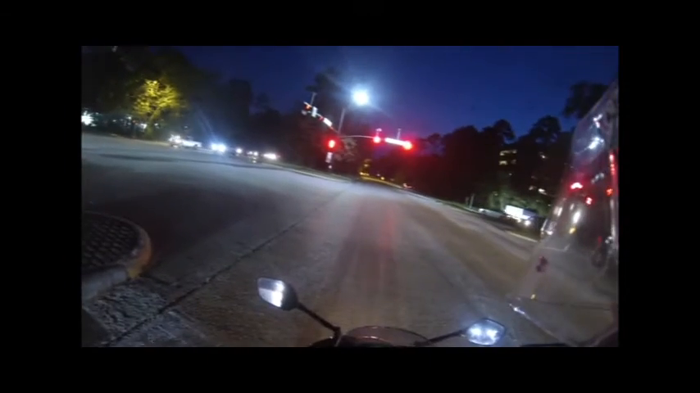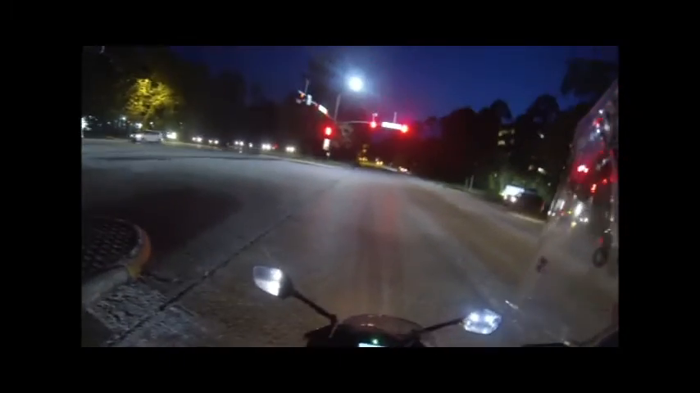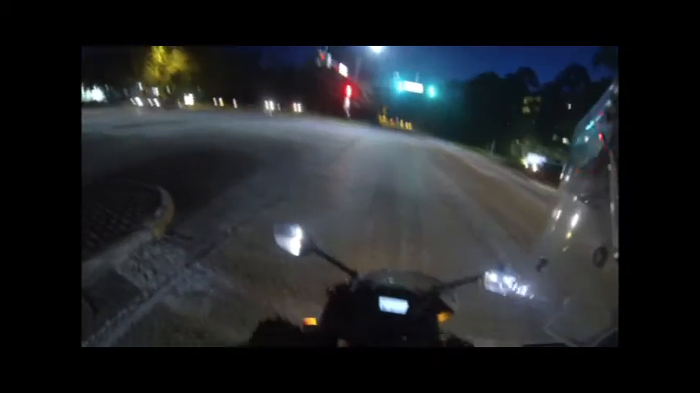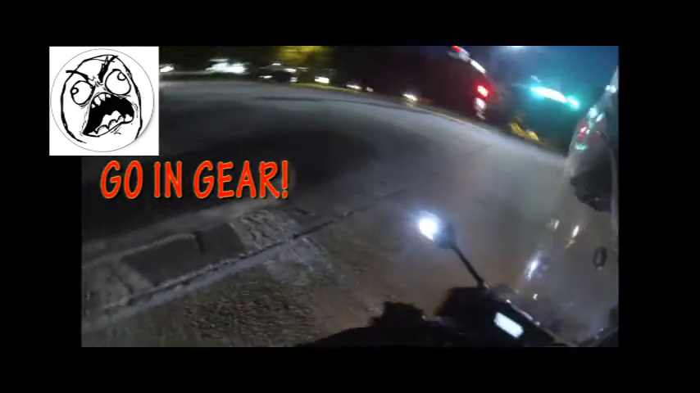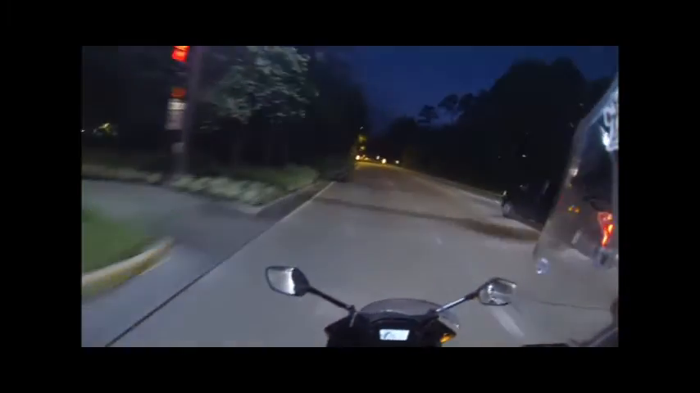But yeah, other than that, there hasn't been much going on, and I hate it when it does that. It won't go into gear, and you look like an idiot sitting there at the light trying to kick your foot down like 8 times. It's like, hey newbie, how about putting it in gear, you asshole?